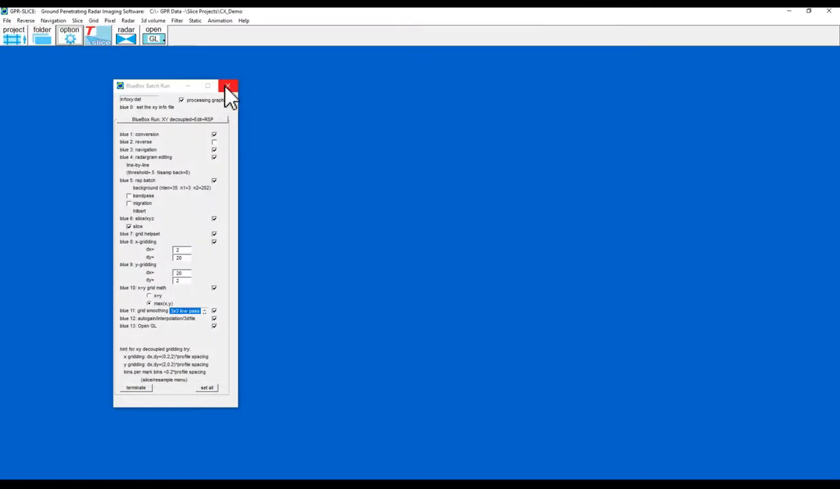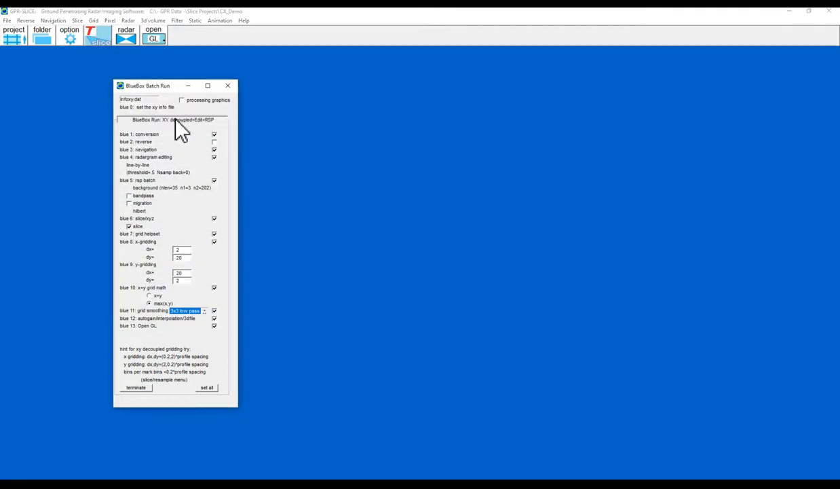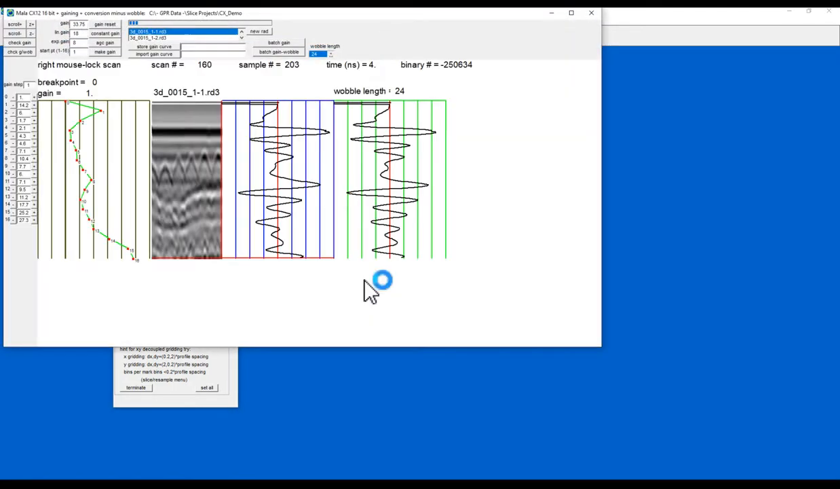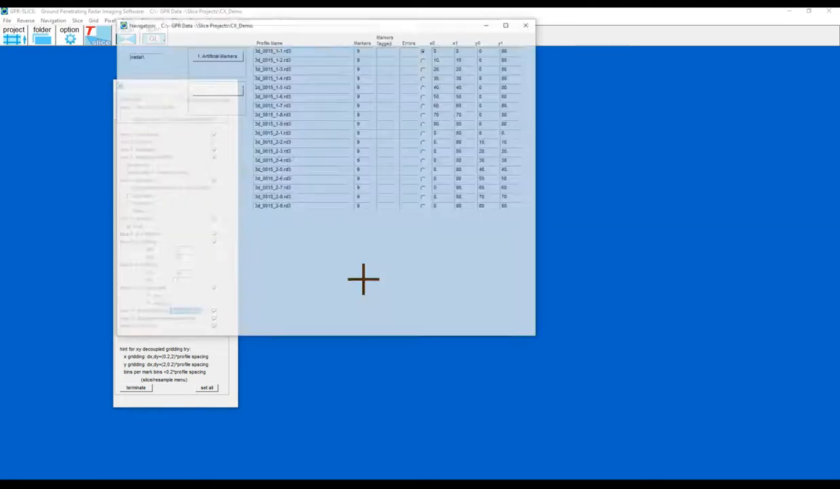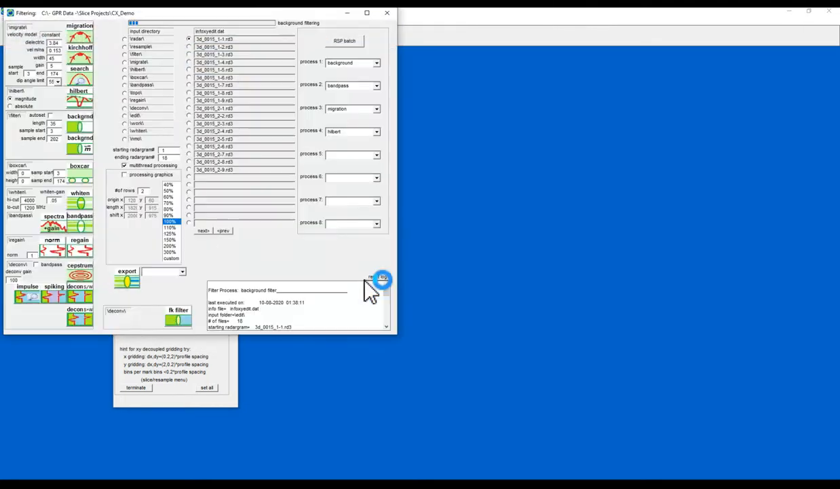If I was to redo this, switch off the processing graphics, switch on the multi-thread and then run it again, it'll give you an indication of how quickly we can do this.